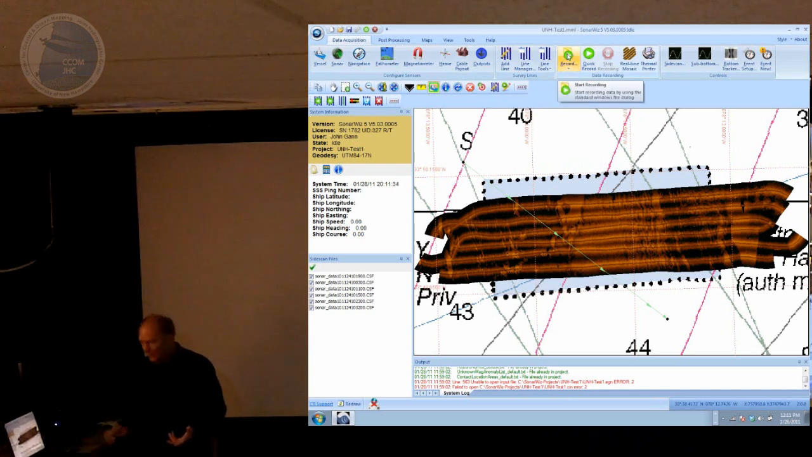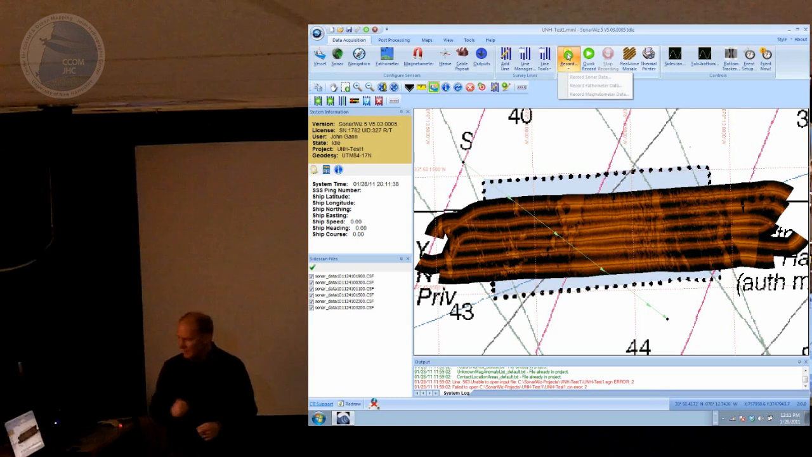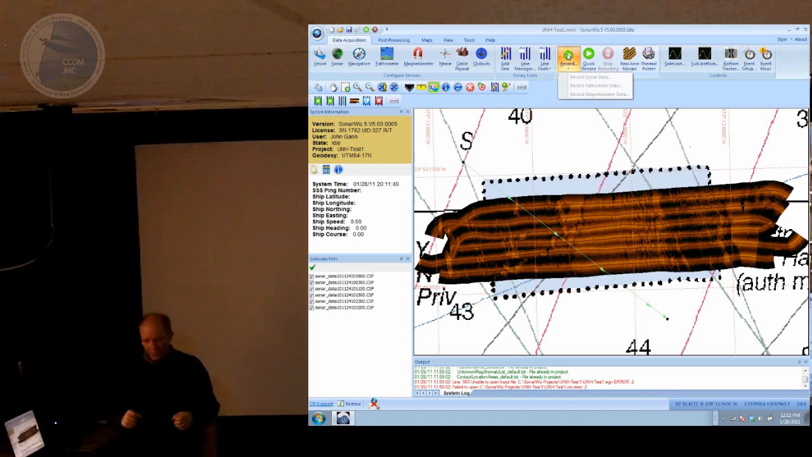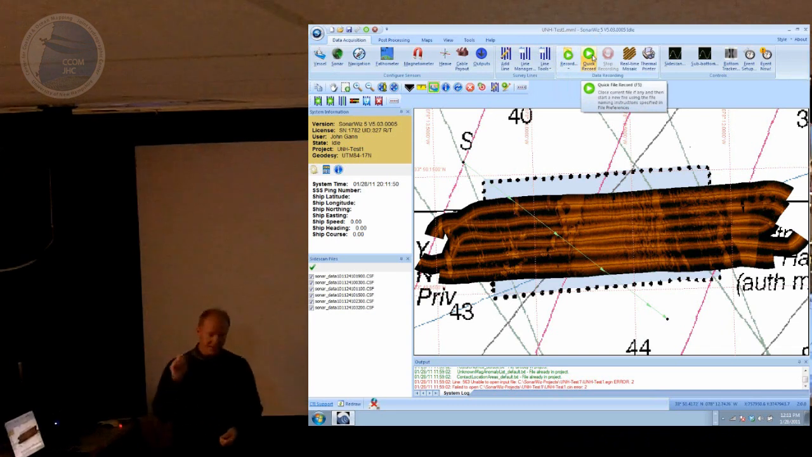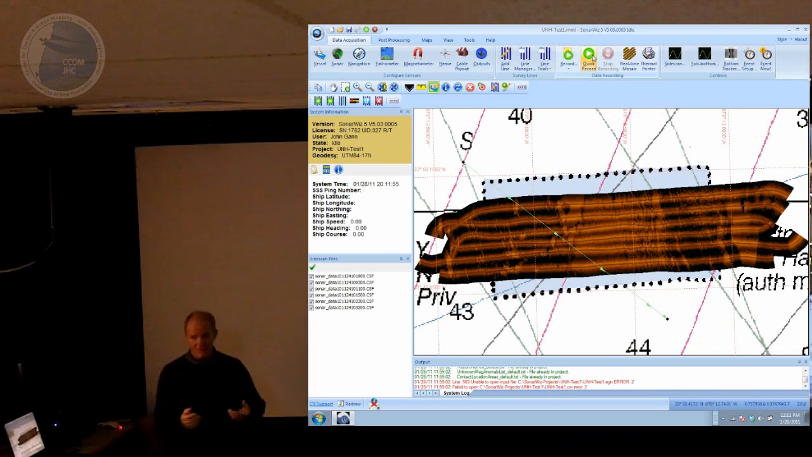If I want to record the data, we give you a choice. If you've got multiple sensors connected, you can say, I want to start my sonar here and record that in this file, or I want to record my fathometer in that file, or magnetometer, and so on. These are grayed out because we don't have any sensors connected right now. Or we've got the quick record button, a single click that starts recording in the default file name that you previously set up in your preferences.